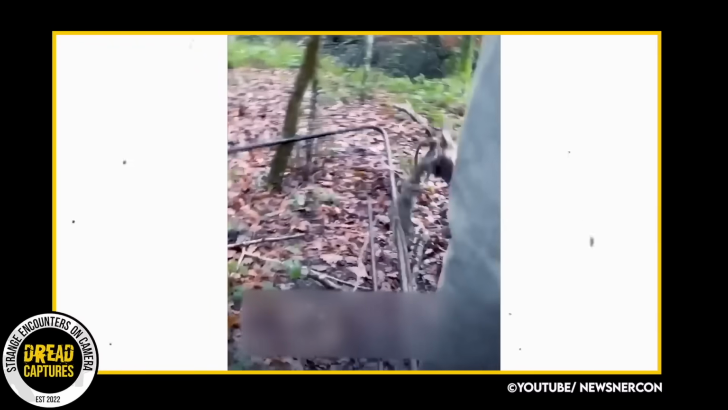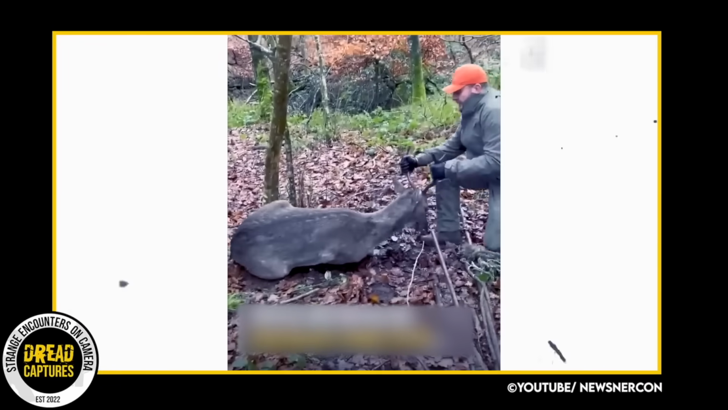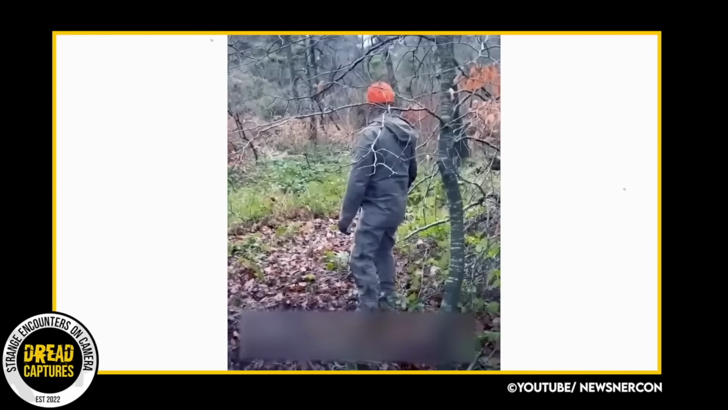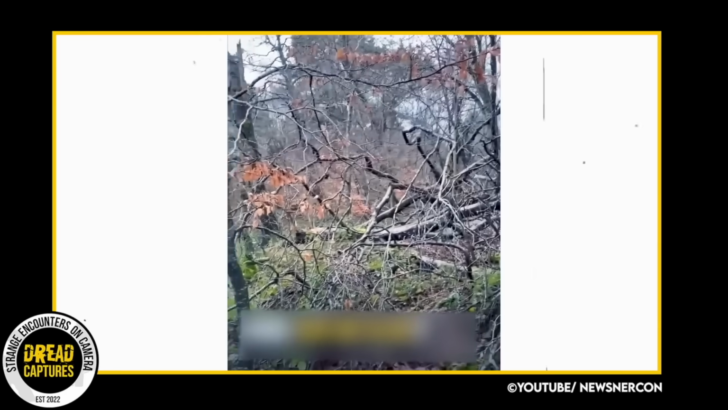A good Samaritan walked up on a deer as he does. He points the deer in the direction he needs to run, and off he goes. Just an amazing, helpful capture.